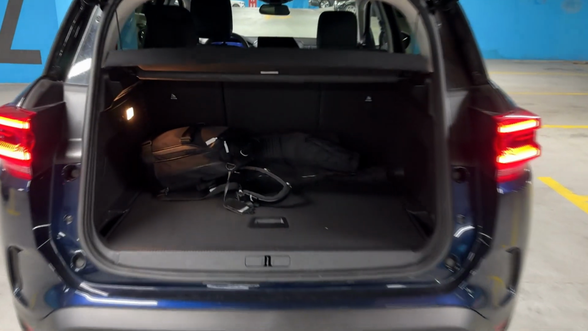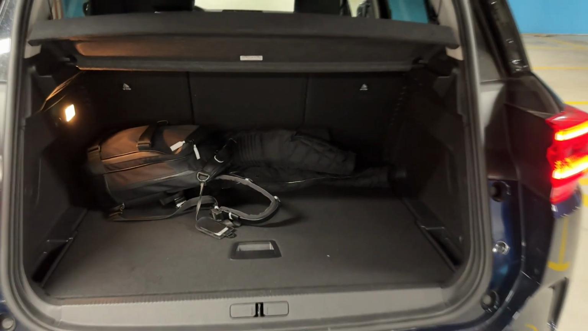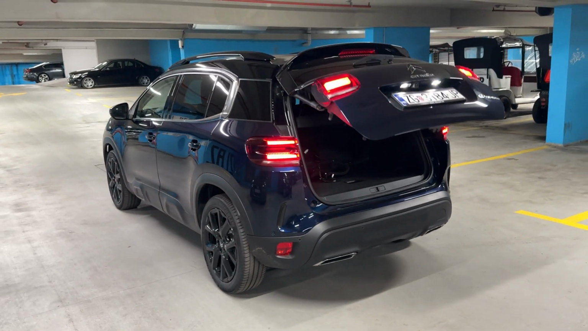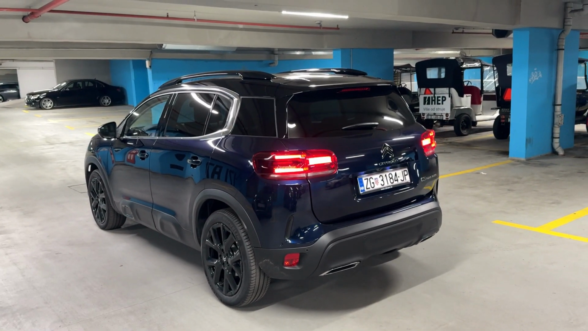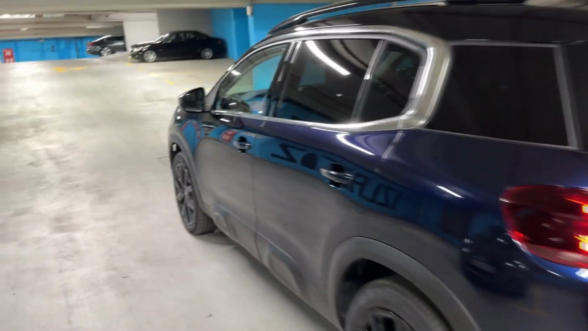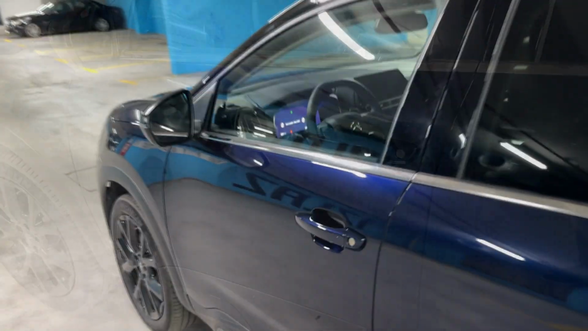There we go, loads of room in here, and we are now ready to go on a drive. So again, today it's all about this 48-volt hybrid powertrain, which makes the car, the drive itself, so smooth. And well, yeah, let's go.